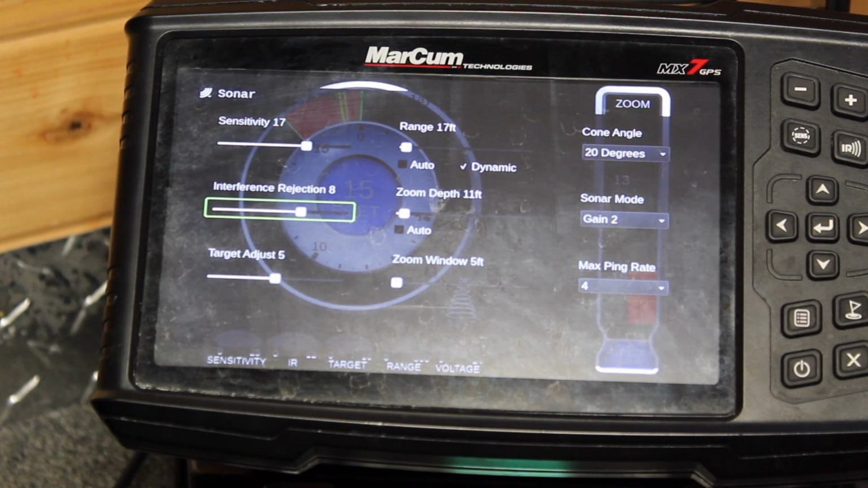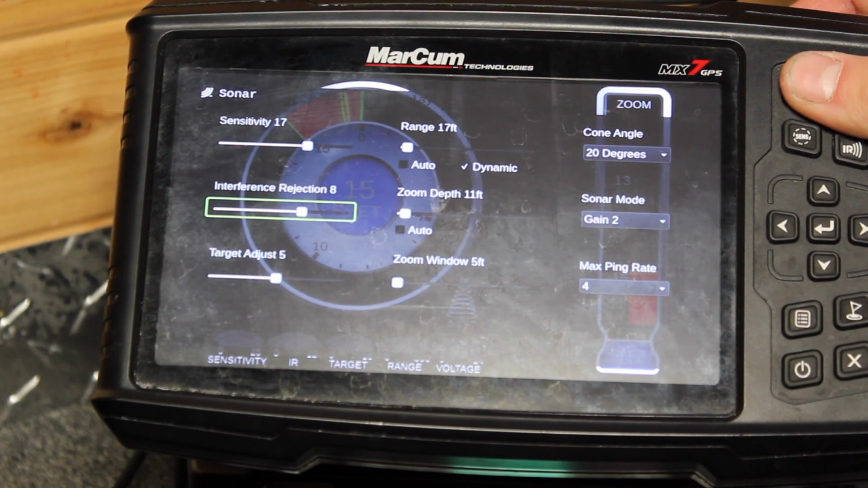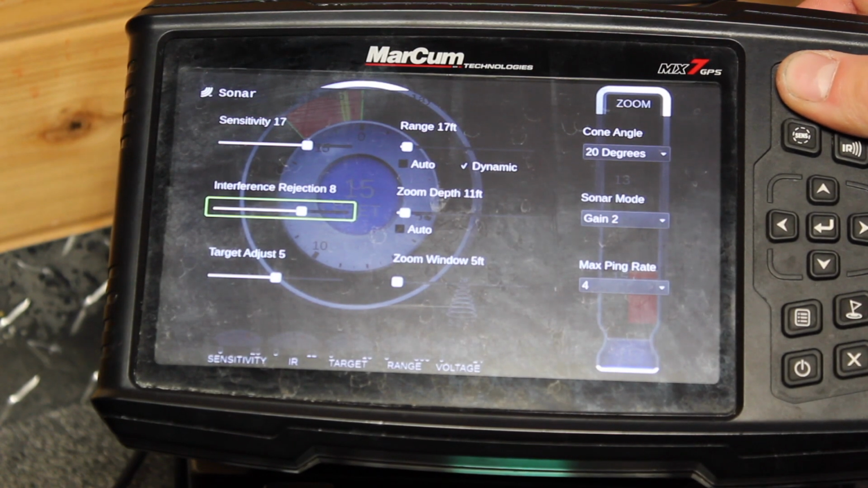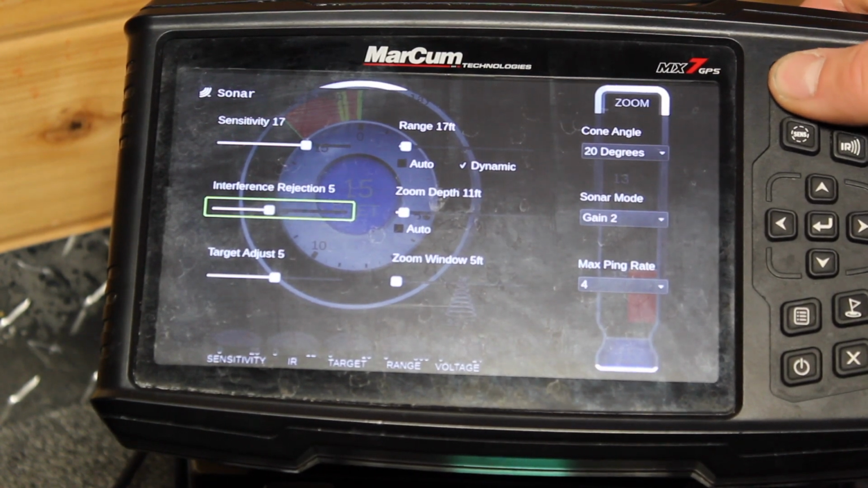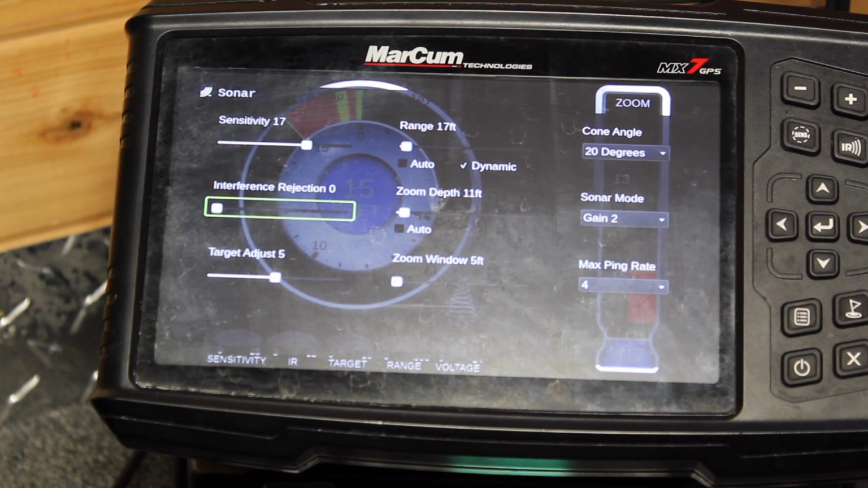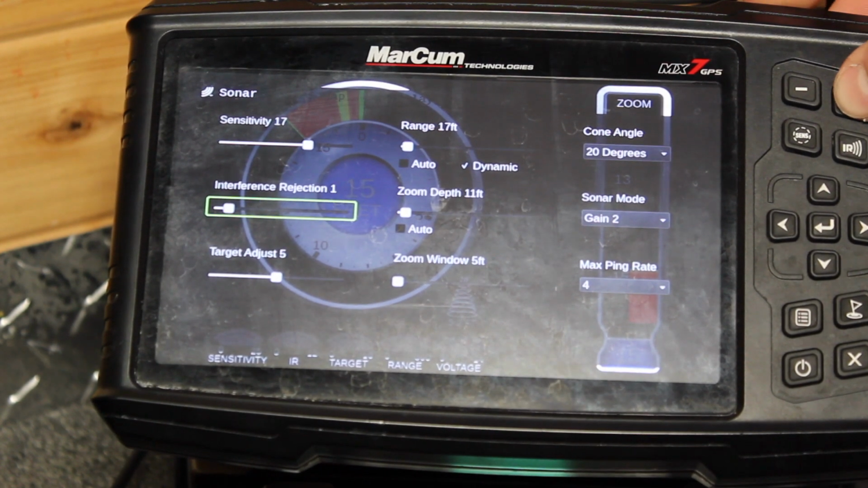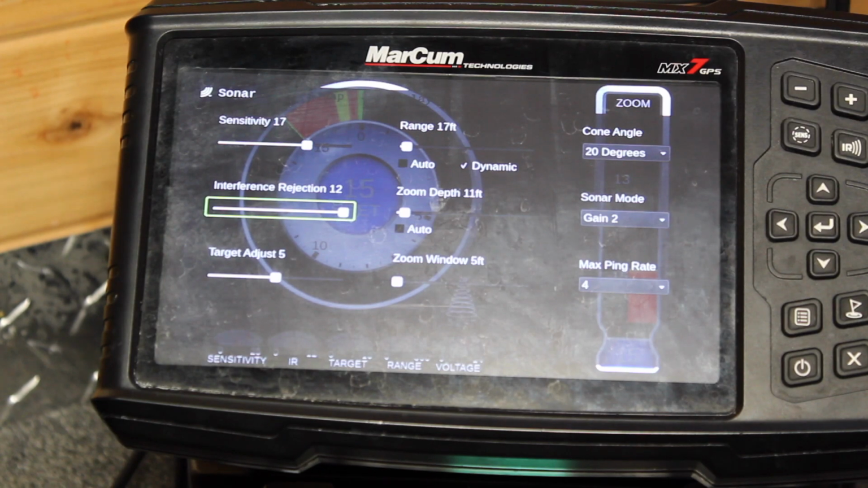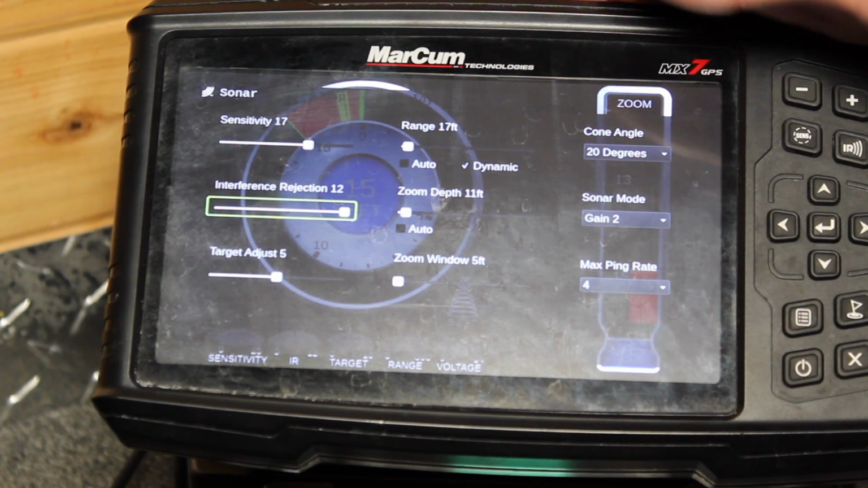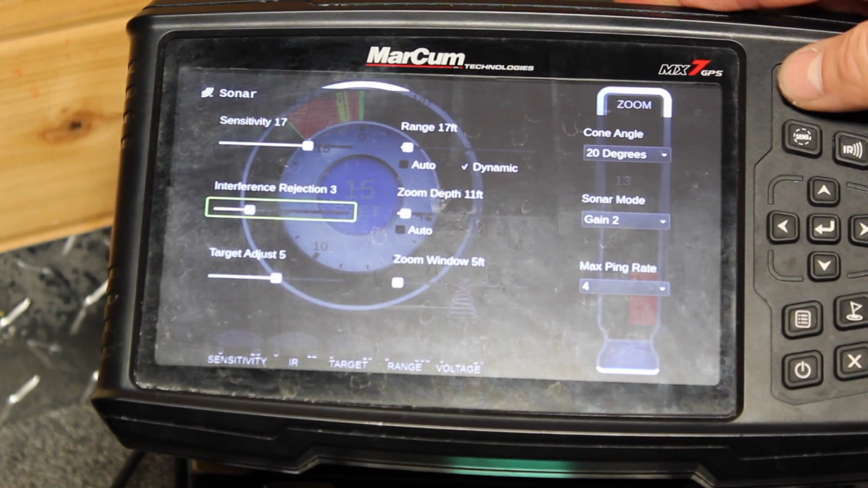Now, this really depends how many people you're fishing around. I have it set at 8 just because last time I was out, I was fishing around like 3 different graphs, and so I had to have it a little higher. When I'm fishing alone, I'll usually keep it right between like 0 to 2. When there's not a lot of clutter in the water, you're not getting interference. It's best to keep it down there because it's going to read the best. But you can crank it all the way up if there's a lot of units around you. This is another one where you kind of just have to play it off how the other units are acting around it. But yeah, I like to keep mine pretty low.